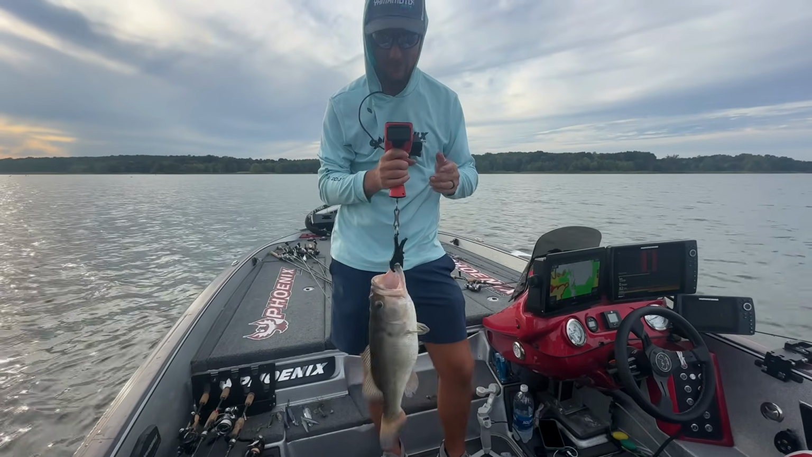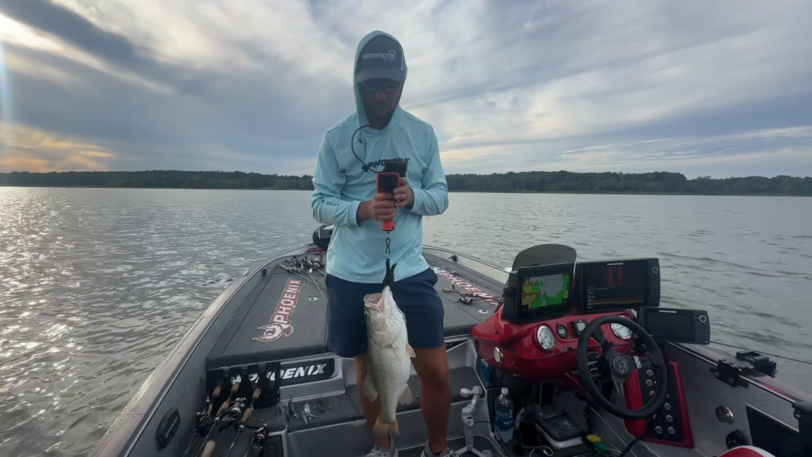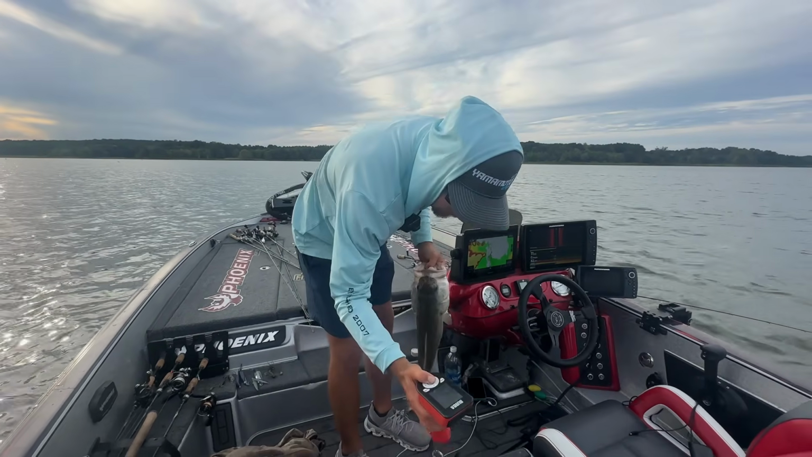You'll notice what I did there, and it's kind of a gamble. Just shy of 6 pounds. That's still, we're right on track. 7.1 and a 5.13 for our first two. Man, what a cool bite.